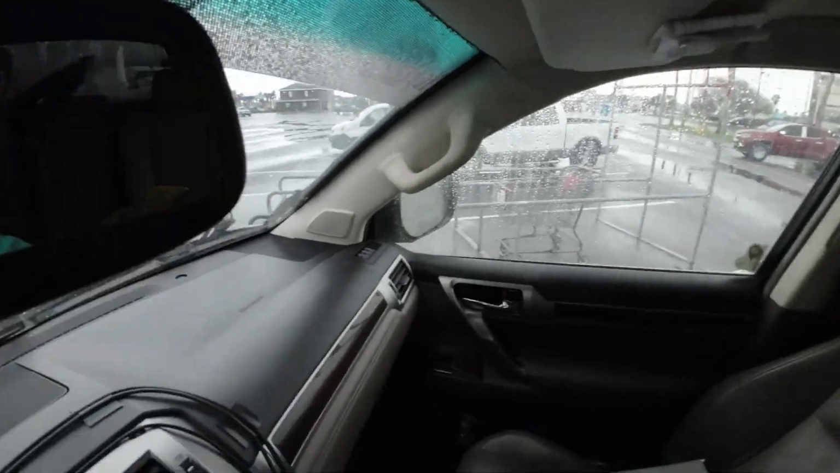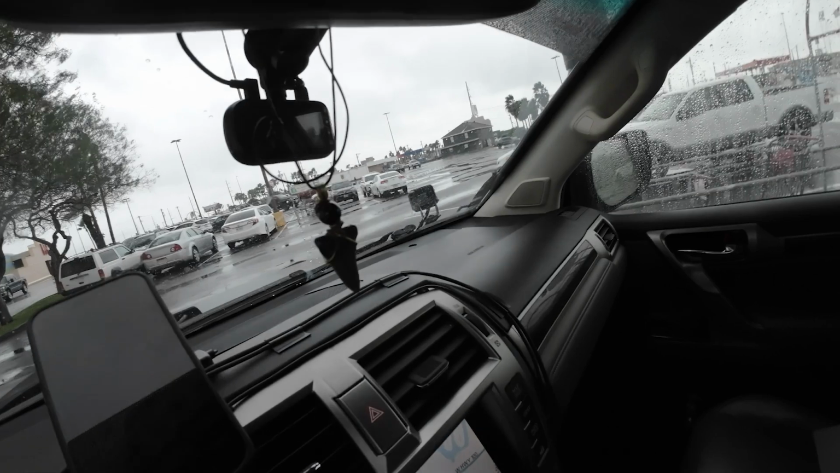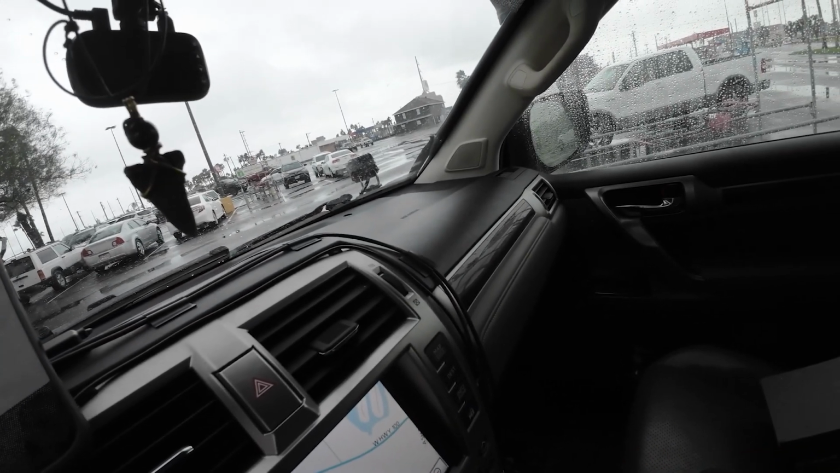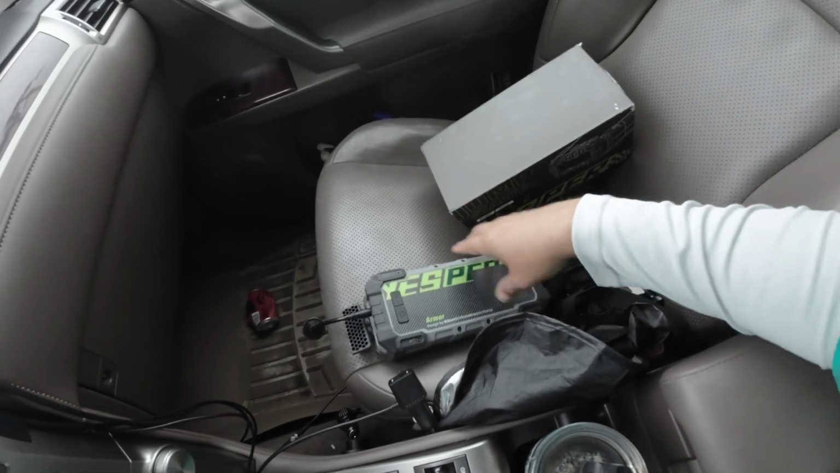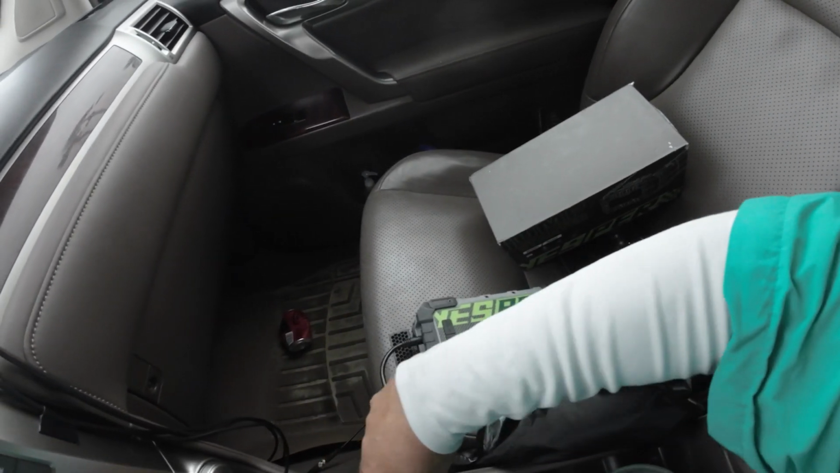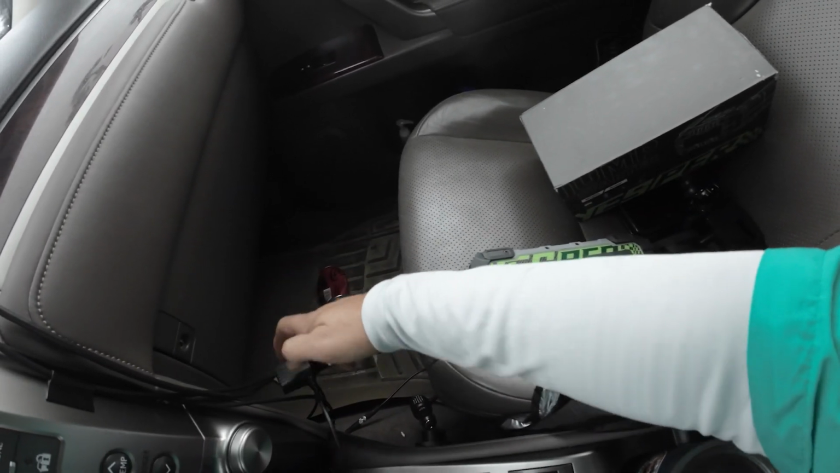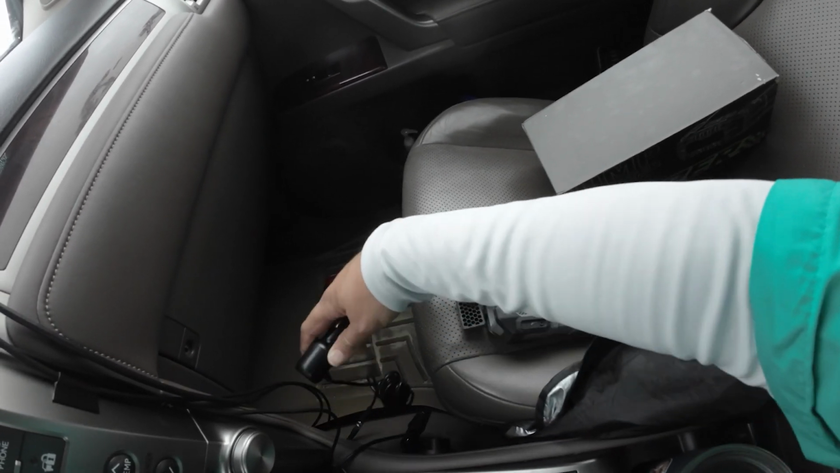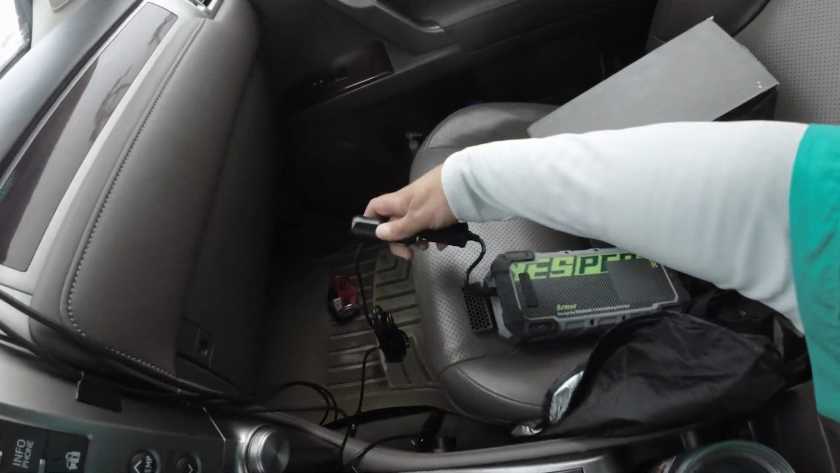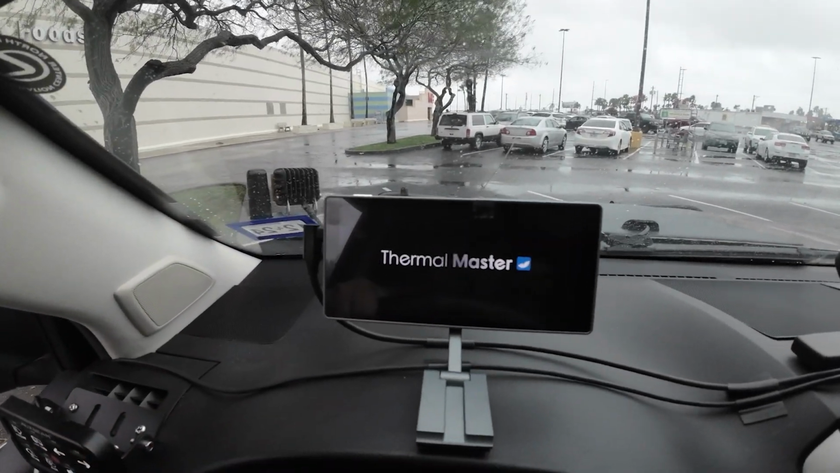And the way I have it set up, because I have this dash cam that I use all the time for video purposes, I only have one connector over here, but I like to use my Jesper little power block over here to connect any other accessories like my Wii Boost or whatever. In this case, I'm going to use it to connect the NV300 Max thermal camera. I'm trying to do everything here with one hand. And of course, once I power it up, you're going to see right here. Let's have it power up.